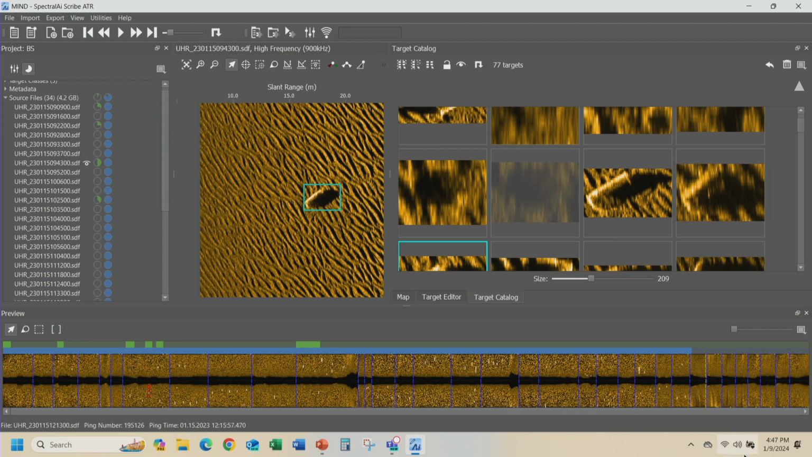And each of these, in our export, I said to you, we're generating 2 GeoTIFF images, one for the low frequency, one for the high frequency. And then we generate something called a JSON file, which is like a metadata file for each of those targets, which tells you what the probability is of each of those targets being that particular classification and everything else.